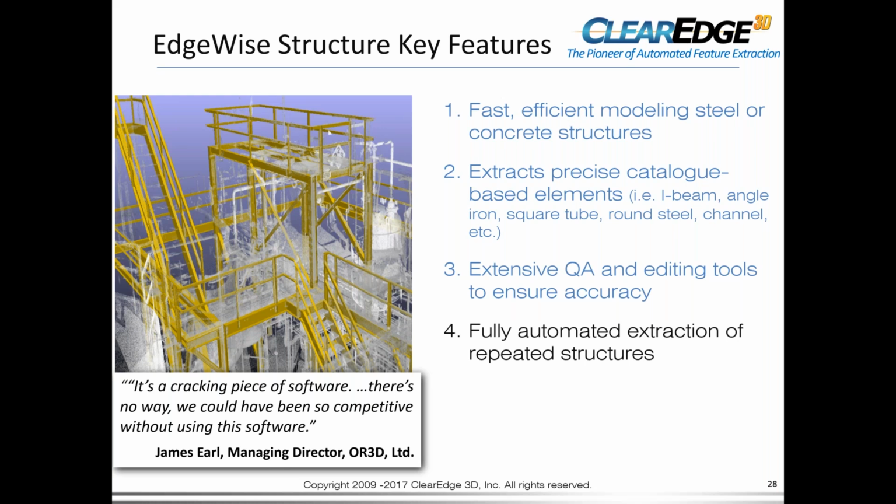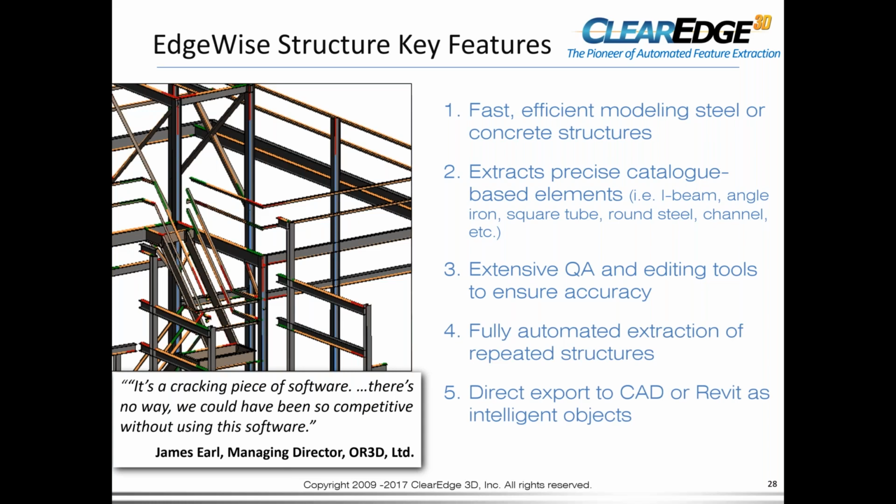And again, it's fully automated extraction of repeated structures. If you've got a pipe rack or a building with repeatable steel or pattern, Edgewise will automatically go out, analyze that pattern, and extract the steel members. And the key is it will analyze, it won't array it. If you array it, everything is perfectly 3 meters. In the real world, it's not. So what Edgewise does is analyze it and give you the as-is condition, okay? And we can directly export to CAD or Revit as intelligent objects.